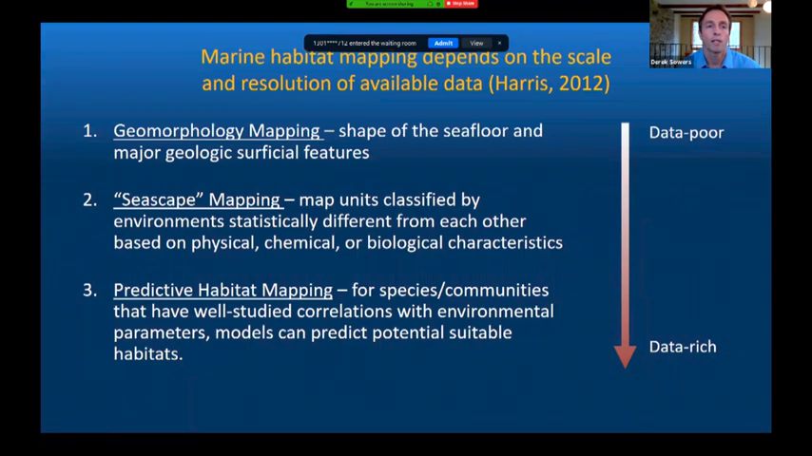So I just wanted to provide a little bit of context about the issue of scale and resolution, and what is meant by marine habitat mapping when you're moving from a data poor status to a data rich status. So for deep sea areas, a lot of times right now we're just gaining the first maps that have ever been obtained. We don't have a lot of information about what's actually on the seafloor until we can send submersibles typically down there to see what's there.